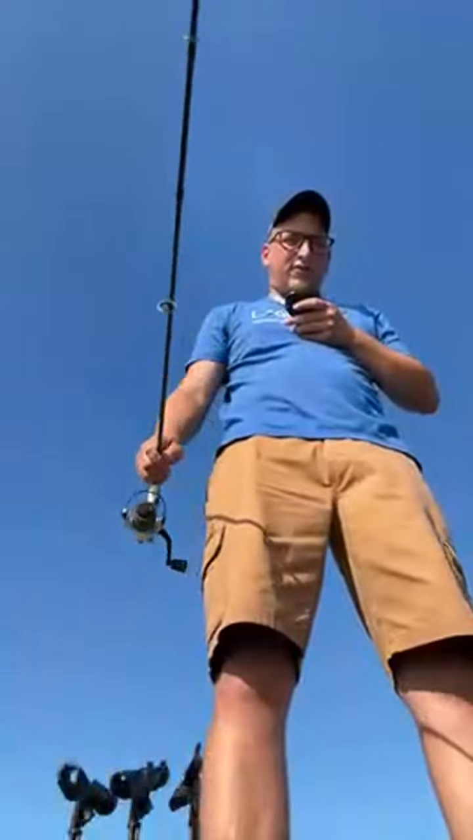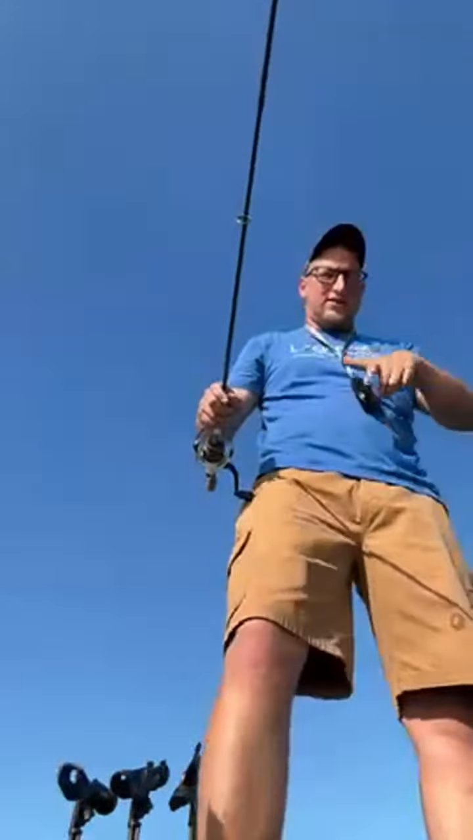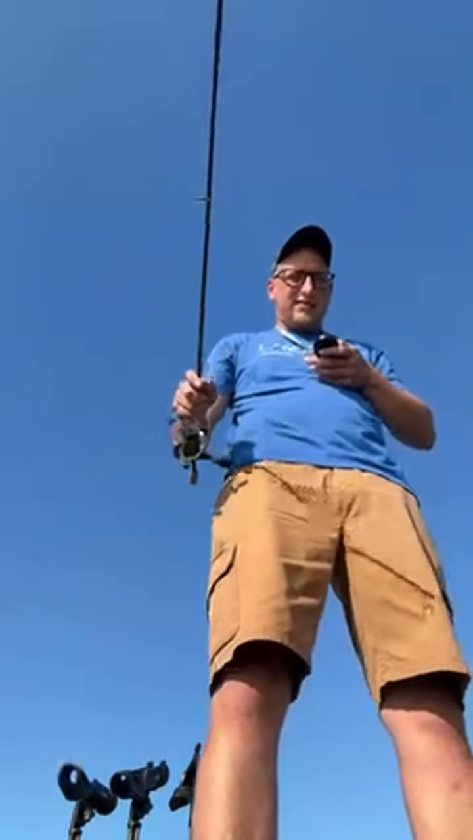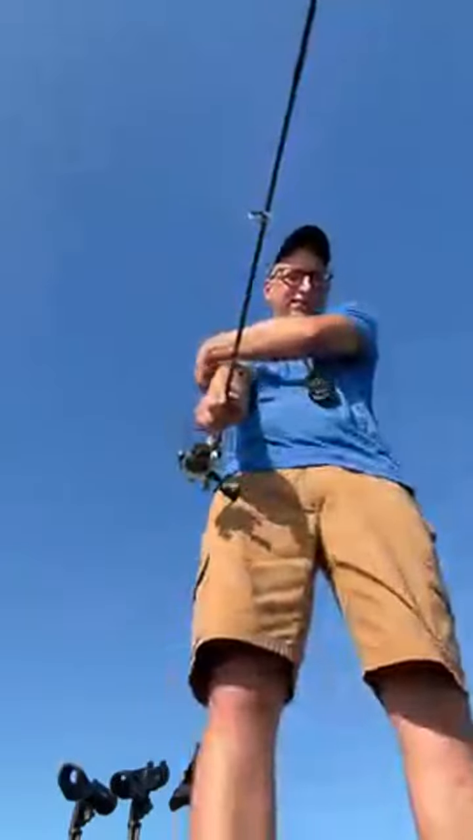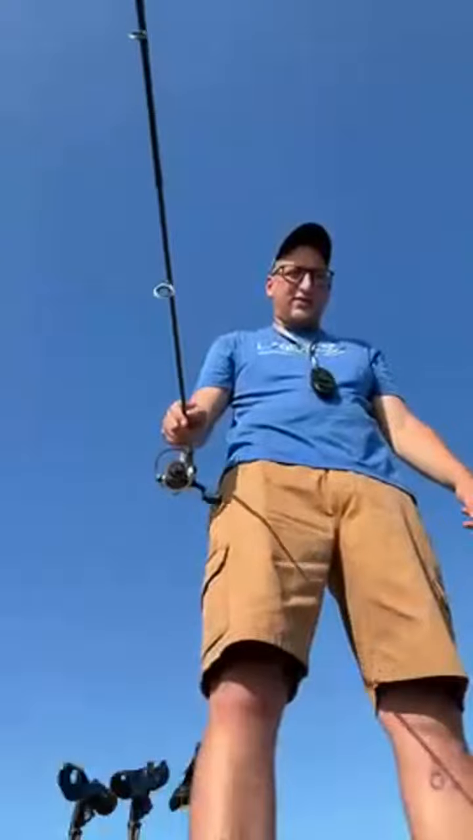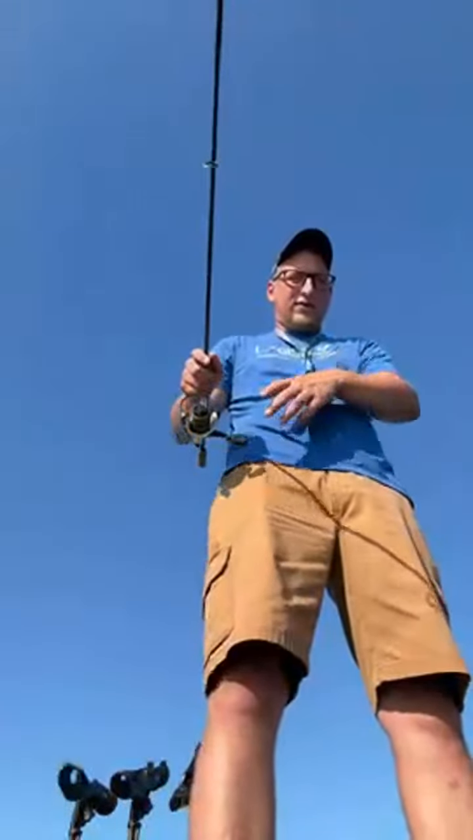Honestly, if I can get one more, oh, there's fish right there. If I can get one more good one and polish off my limit, I'll call it. It's getting hot already. It's supposed to be in the mid to upper 80s today. Got one coming right to me. Bugs are crazy already. That'll give me time to go home, get these fish cleaned.